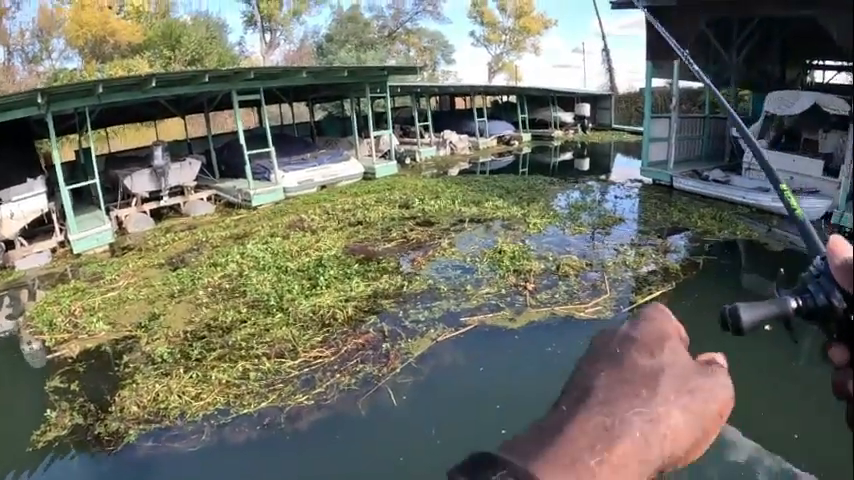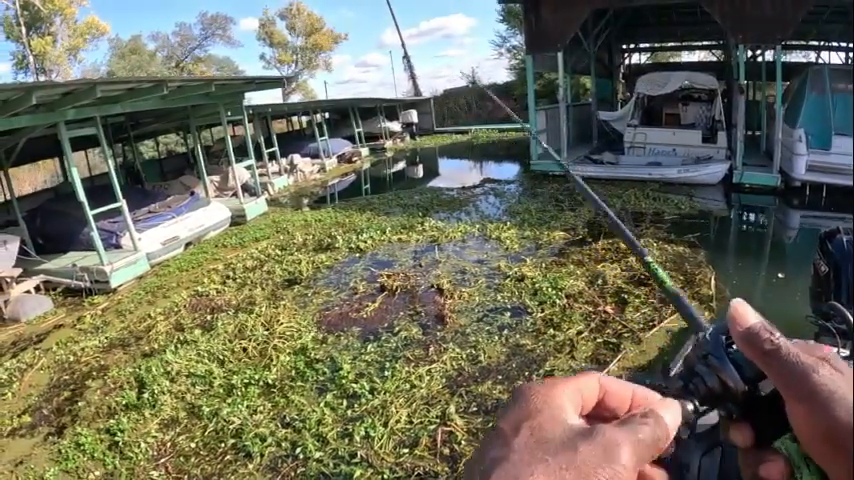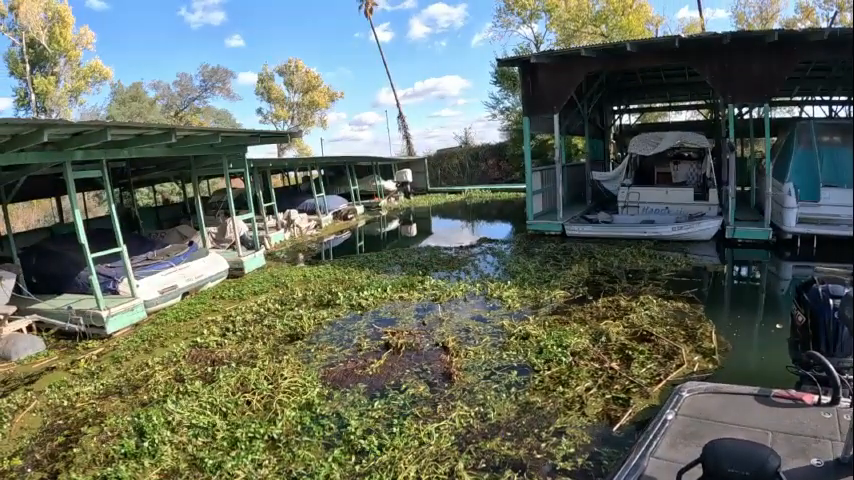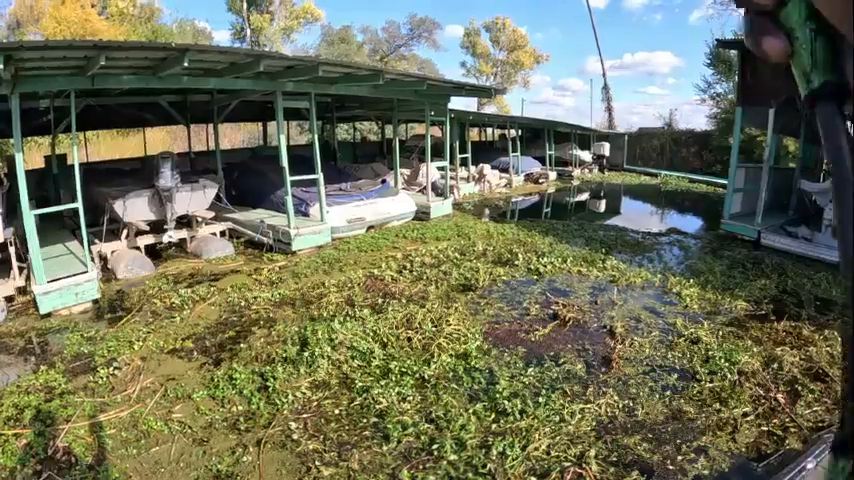This is punching. So you have weed guards on your hook? Well, you have it. See. Oh, gotcha. All right. I've got the hook buried.